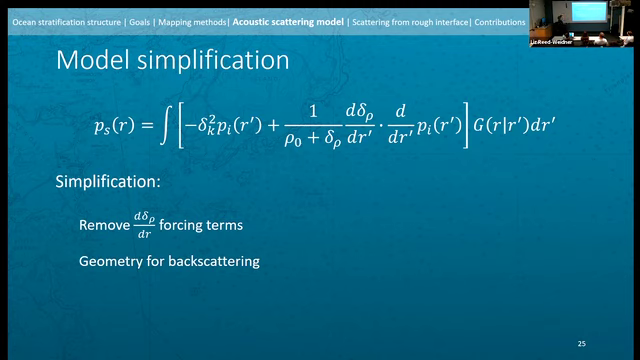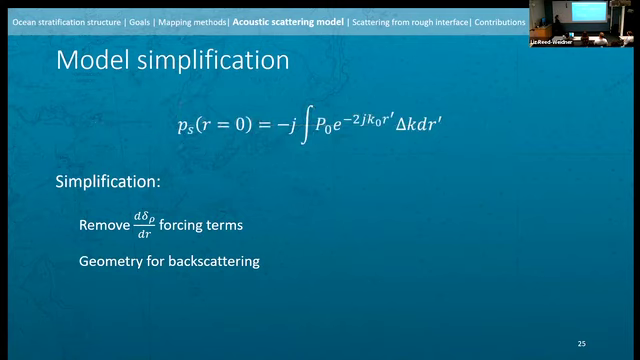The other thing that we did to simplify was change the geometry to just backscattering geometry, because that's the kind of data that we're working with. And so this is the result. This is our final expression for scattered pressure. It's still an integral over our region of perturbation, but now what we have is delta K. This is our wave number disturbance, and it's being multiplied by this complex exponential and P naught. P naught is just a number, it's just the amplitude of our incident pressure wave, it's frequency dependent, and this whole integral looks like a spatial Fourier transform of our delta K perturbation at a half wavelength scale, because there's a 2 there.